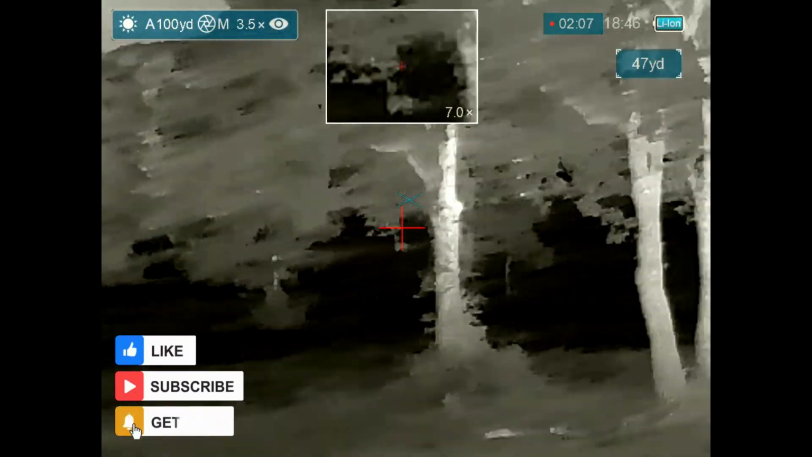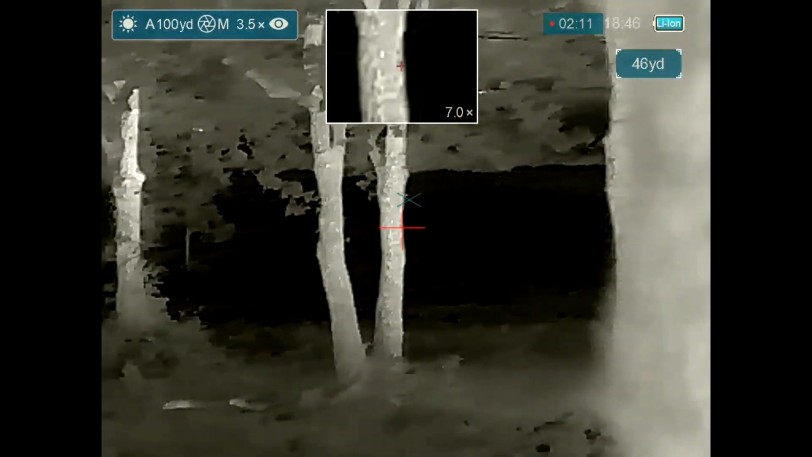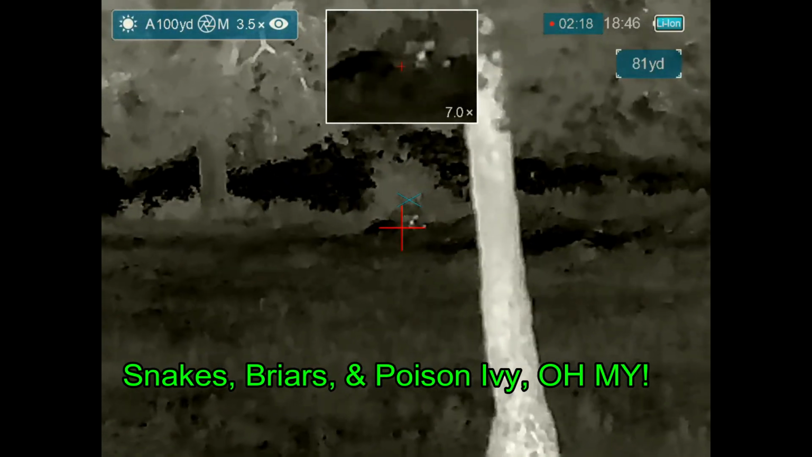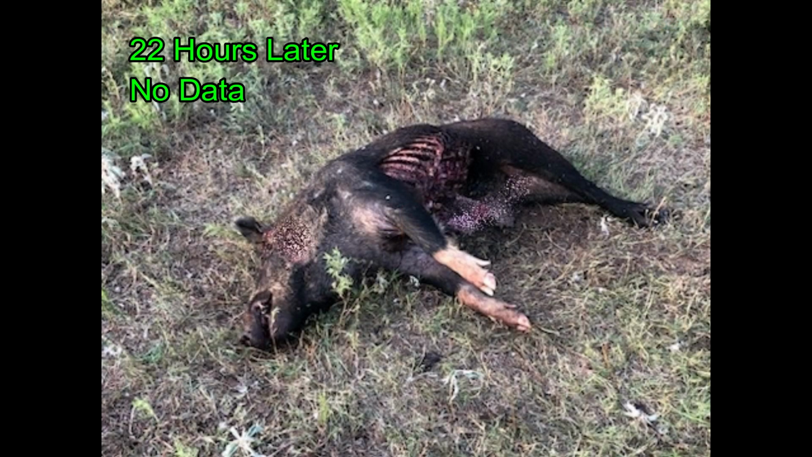I've got no immediate hogs down that I can see. At this point I'm fairly disappointed. I do a quick walk around. I don't see any of the hogs. I don't spend a lot of time going through the woods because I don't go through the woods at night usually. And so I rely upon the landowner in this case, and the next day he's found 2 hogs for me.